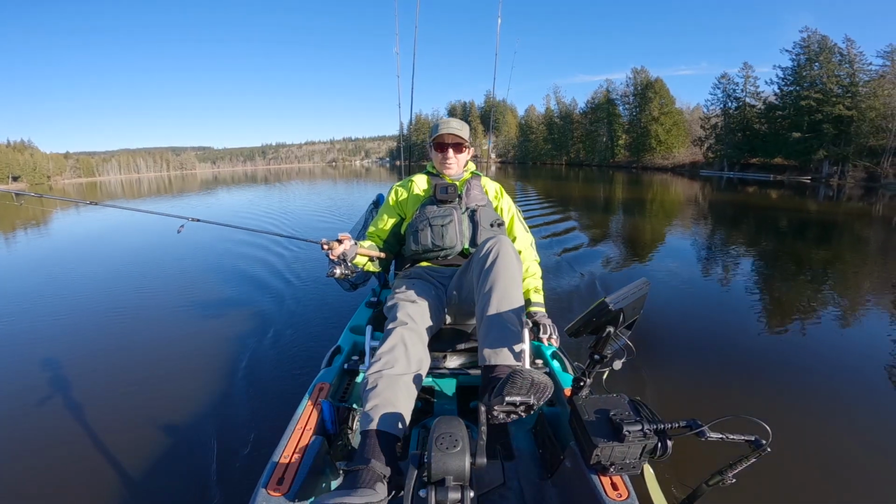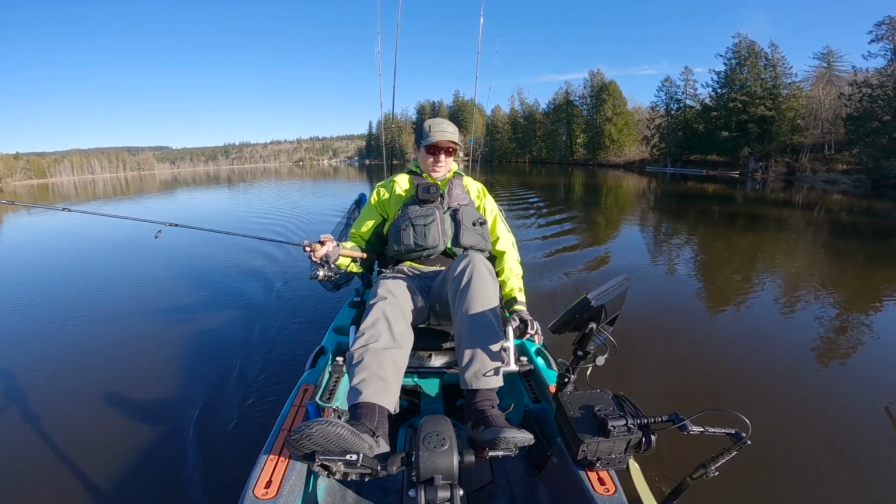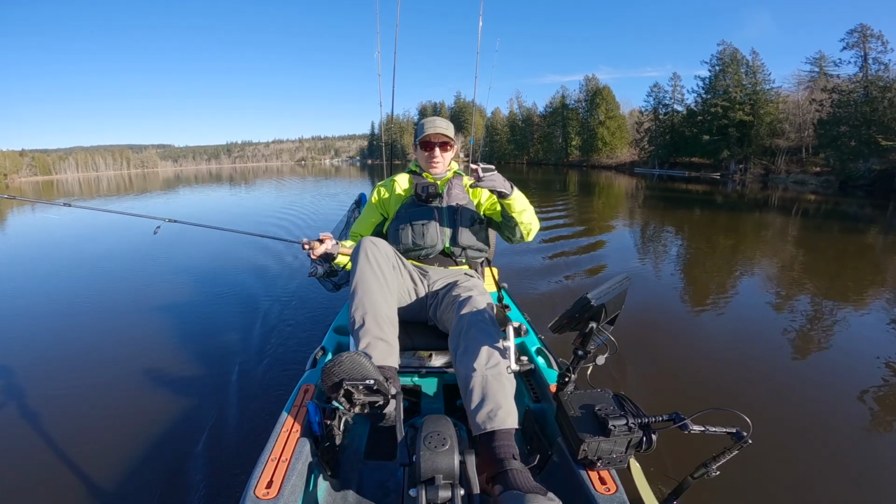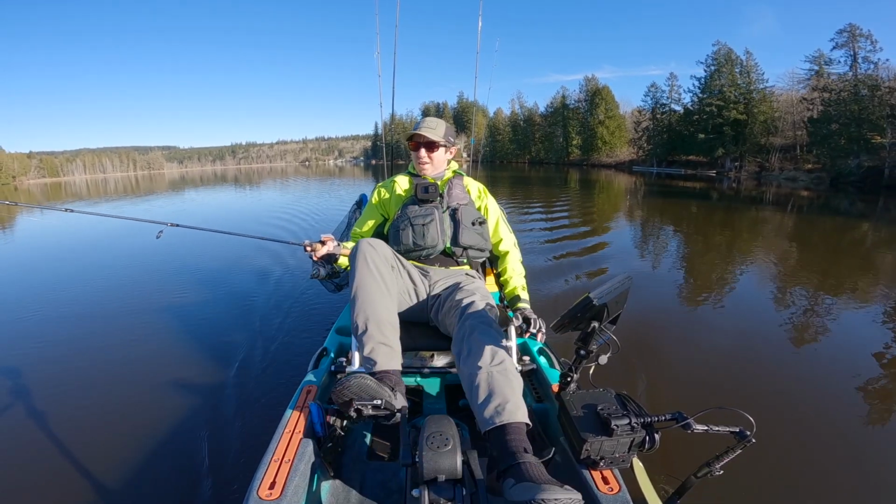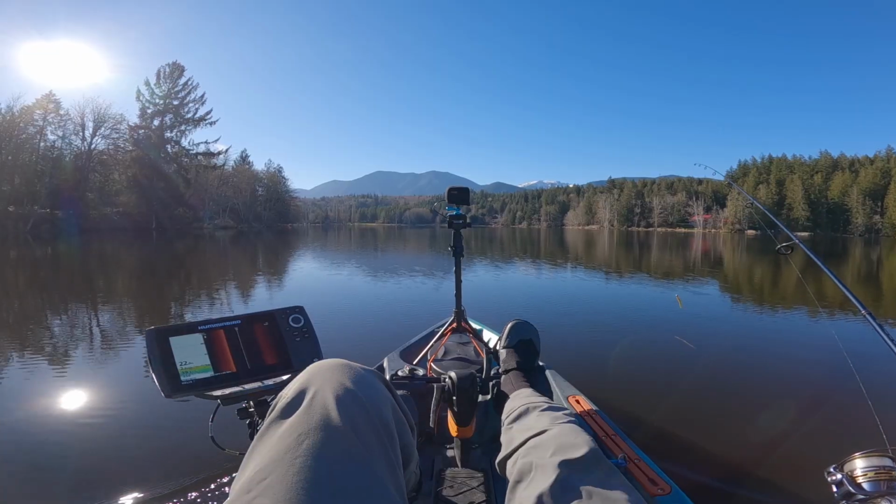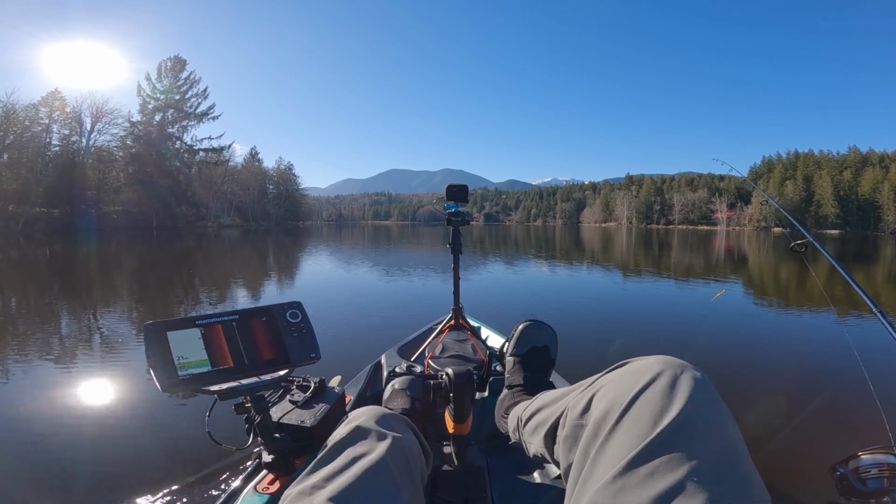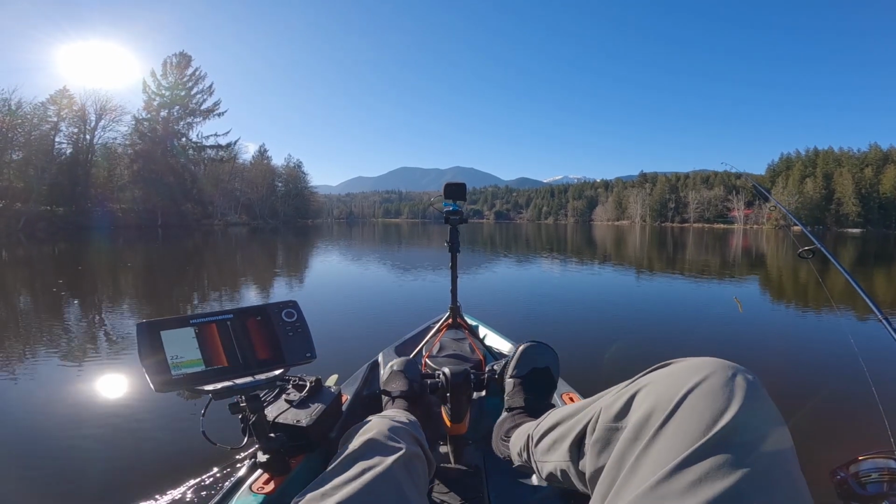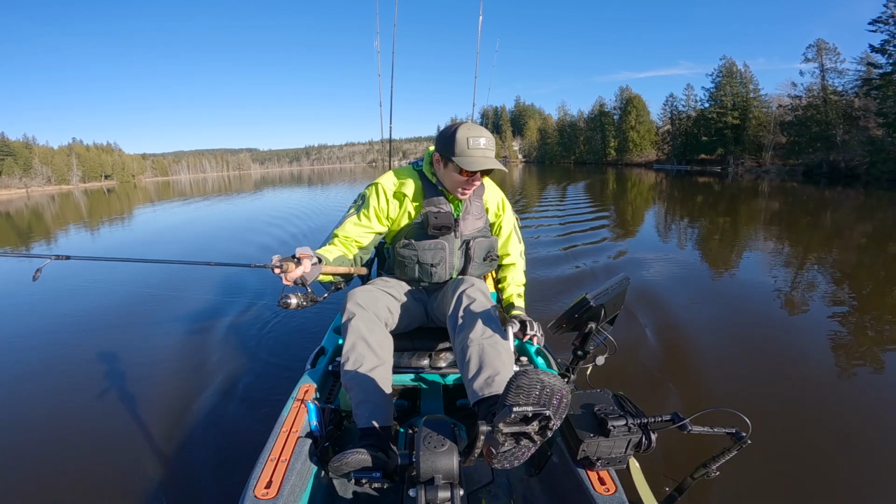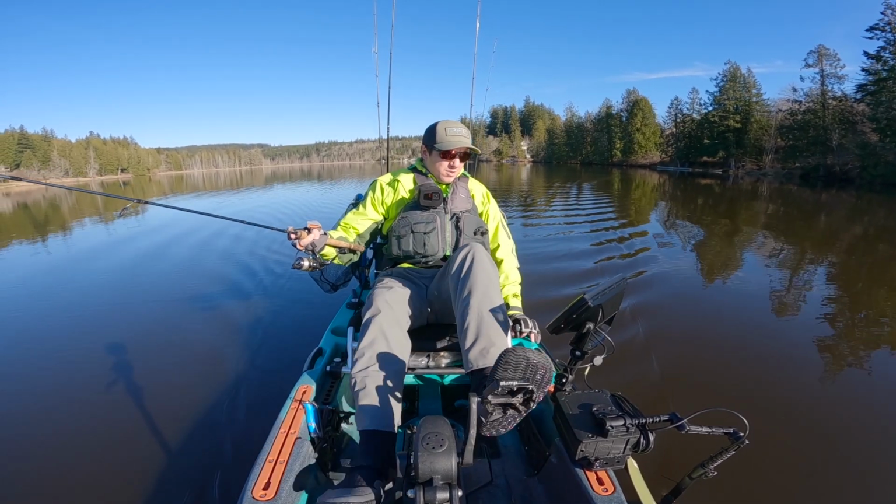Alright, so what I'd kind of like to do at this point is to find a spot where there is a bunch of fish. So we're just gonna keep exploring around the lake here. And my goal is to find a spot where there's a bunch of fish hanging out. To my understanding, in the wintertime, there should be some spots where there's kind of like a school of them held up, not just like one or two fish. So we're gonna just keep puttering around here until we see what we're looking for.